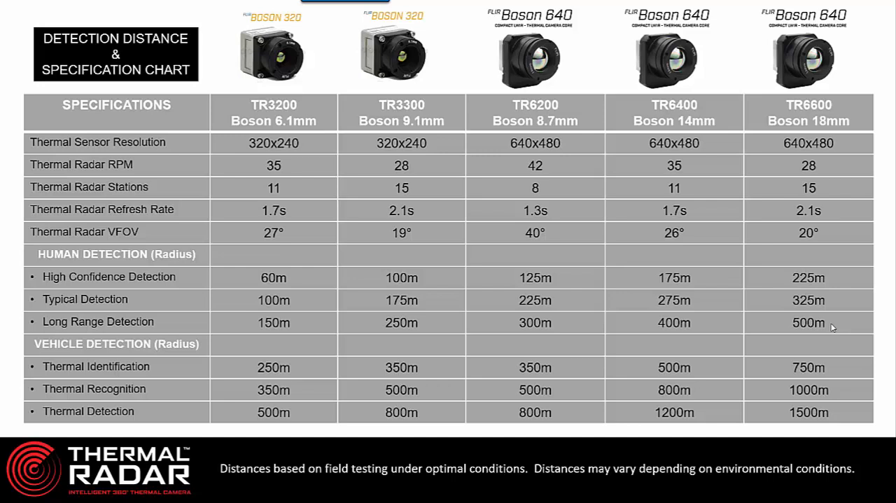And not just our thermal sensor, these are FLIR sensors. So any kind of thermal sensor has variance because of environmental conditions. I always want to make the point that just because we can detect a person at 500 meters in the very best case scenario, it's usually going to be somewhere between 225 and 325 meters in radius. That's always something to consider when you're talking about long range detections.